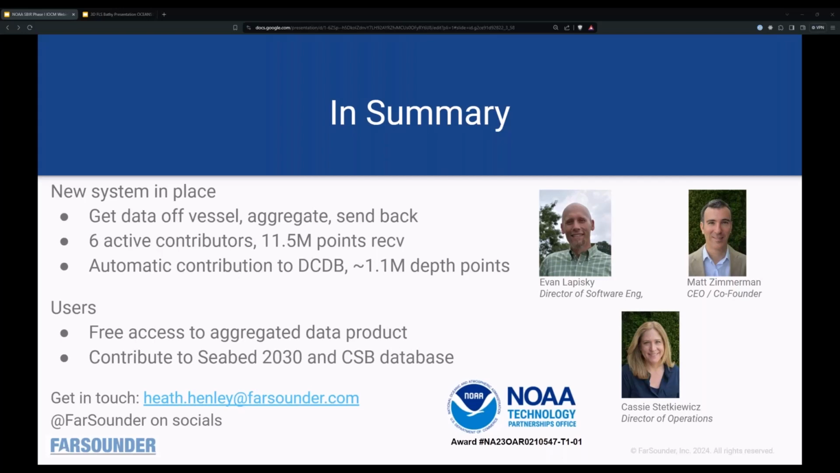This is the team that I worked on it with. Evan helped a lot with the software design and architecture and implementation. Matt is more on the business end. He found a lot of the partners that we could work with and did a lot of customer discovery and customer development. Same thing with Cassie: customer discovery, customer development, a lot of administration, and we all took some of the customer discovery interviews and things like that.